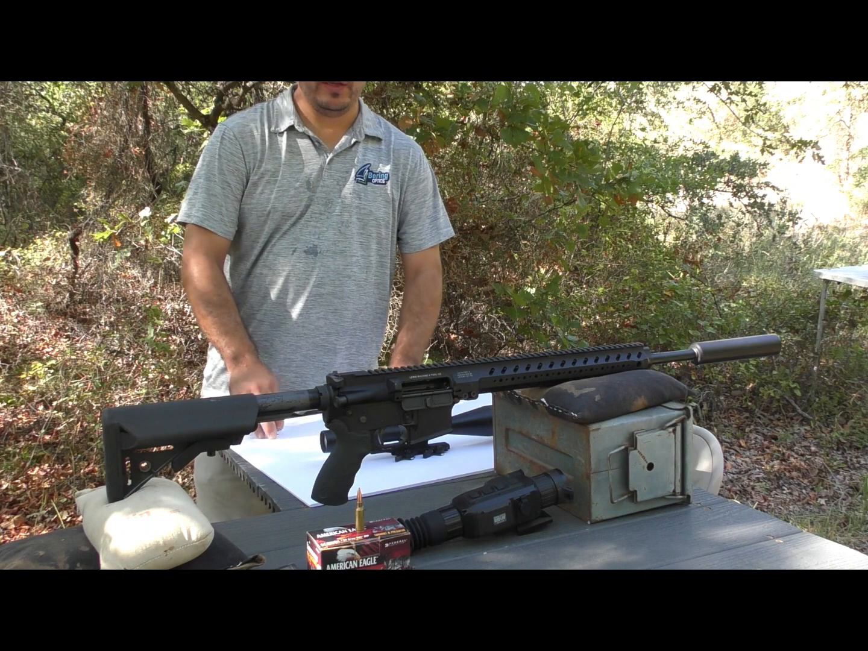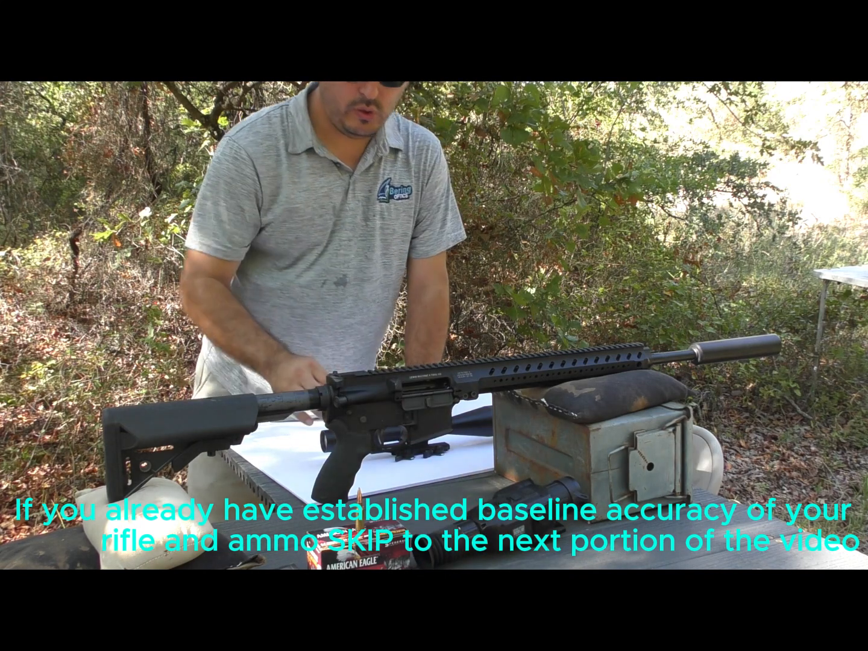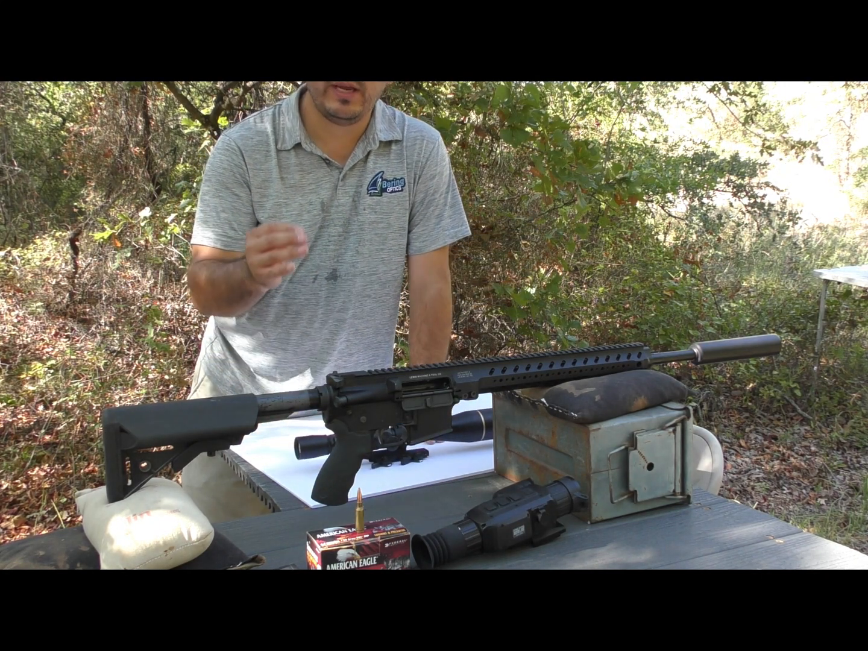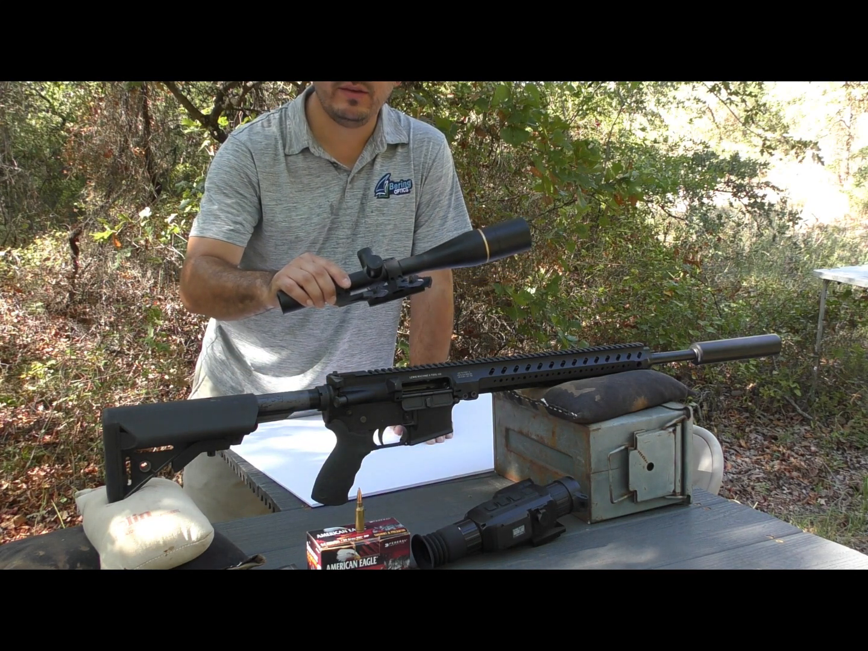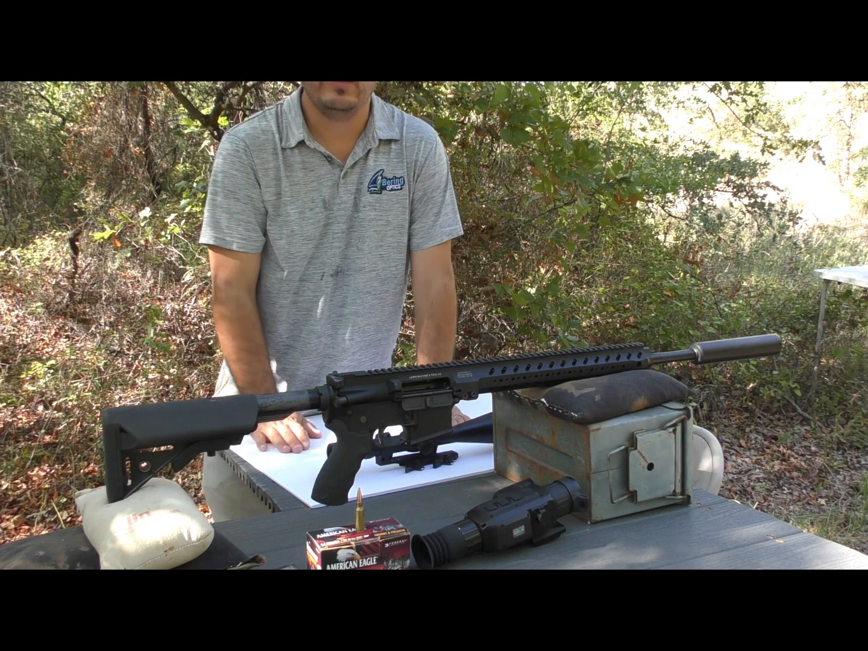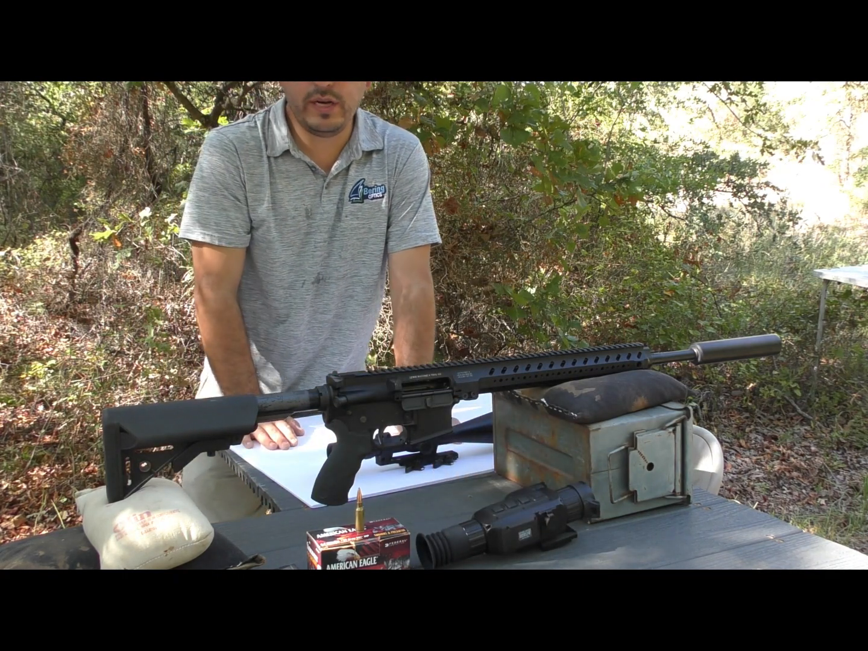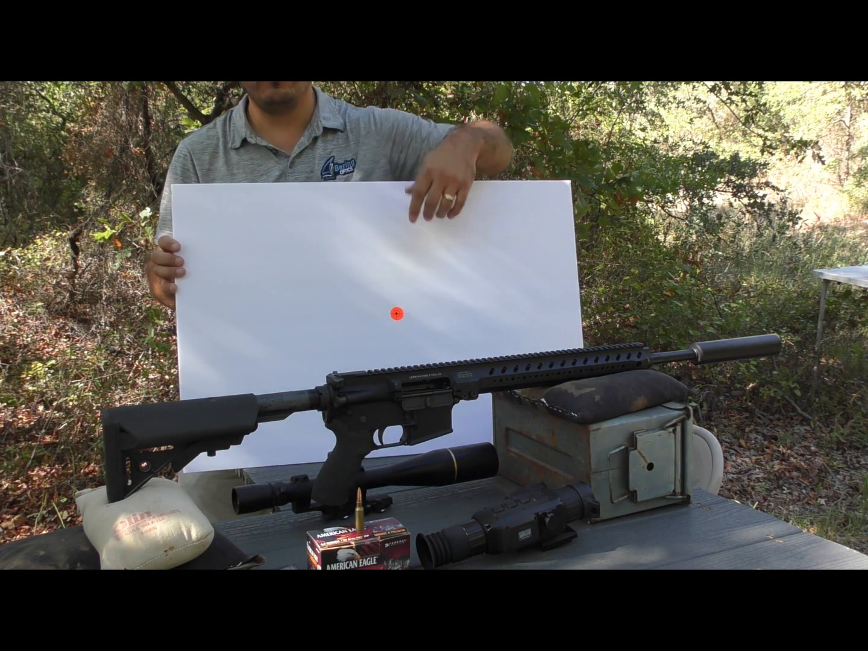All right, folks, before we get to zeroing the Super Hogster LRF model, I'm going to proof my ammunition and my firearm with a high-power daytime optic. I do this so that I understand what my ammunition and my gun give me in the most optimal precision aiming situation. Let's say I shoot 1.25 inches spread in a 5-shot group. Then I would not expect to put the Super Hogster on the same gun with the same ammunition and best that. Ordinarily, the aiming points and the ability to aim on target is much more precise in daytime.